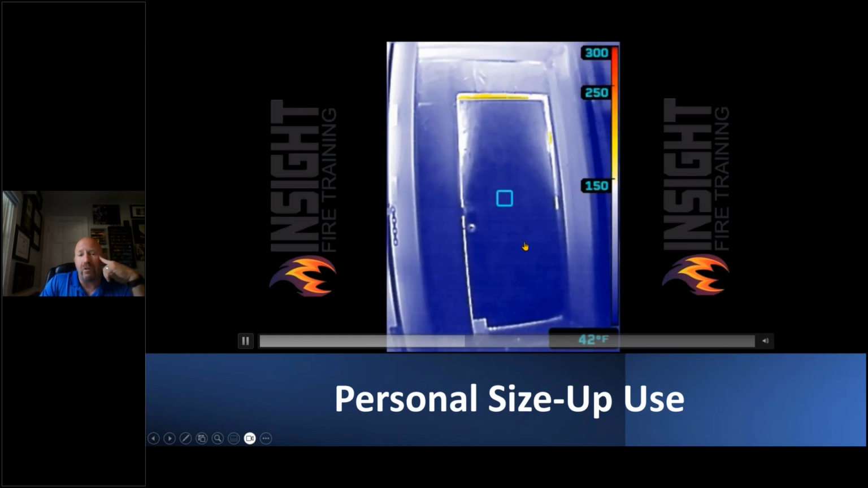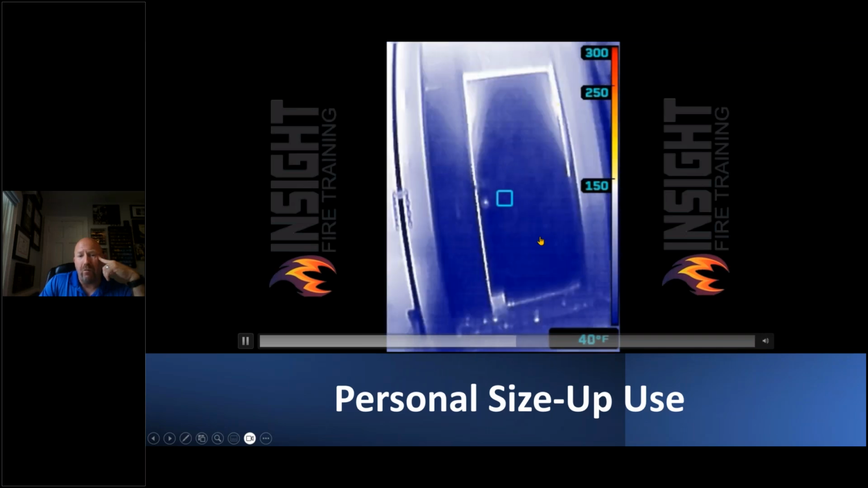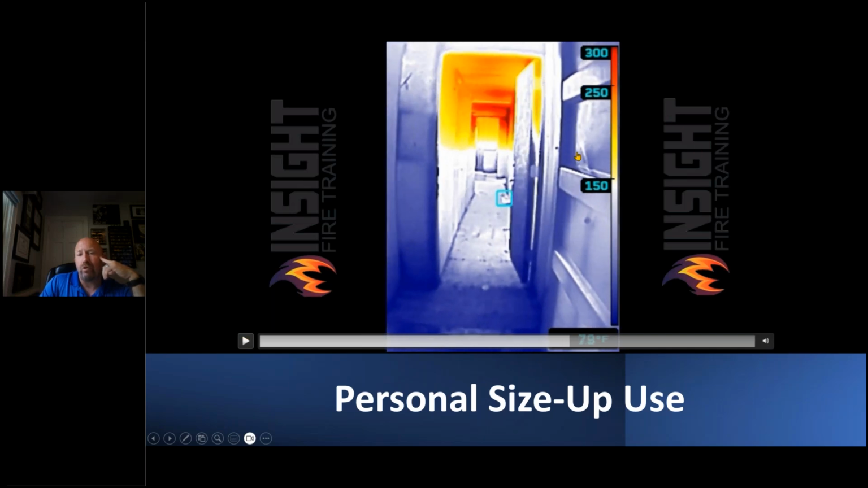watch this when we open this door. Look at the thermal bridging around the top of the door frame. When I open this door, tell me if this surprises you what's behind it. Look at that hallway. There's 2 hallways in this container. This is just the residual heat. The next hallway is actually moving. You can actually see convection moving.